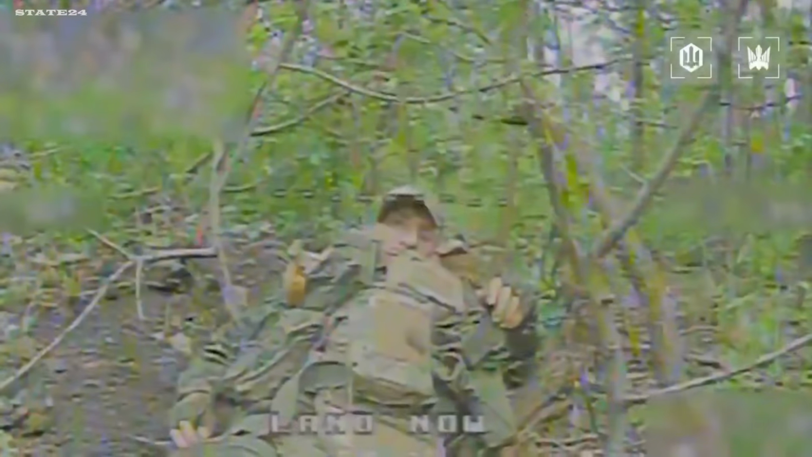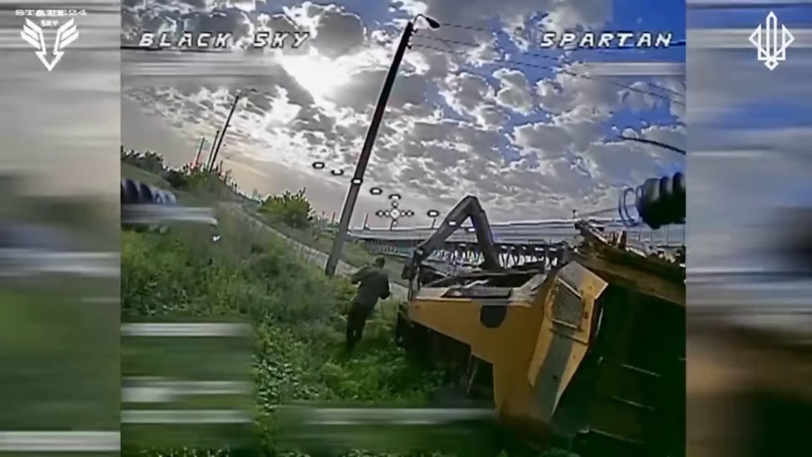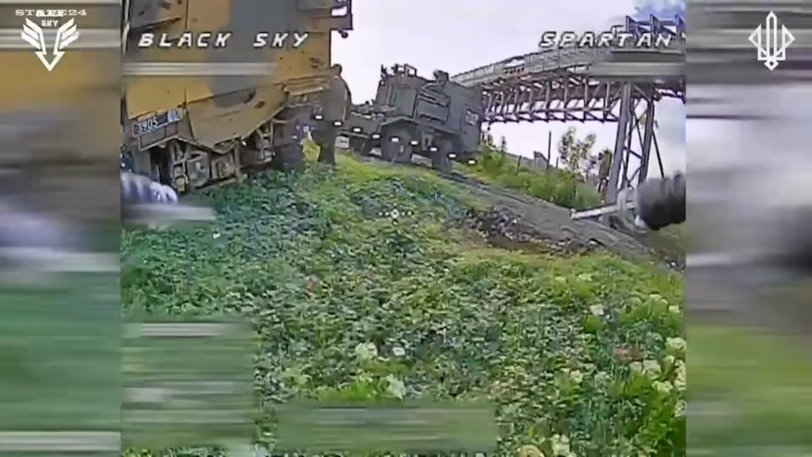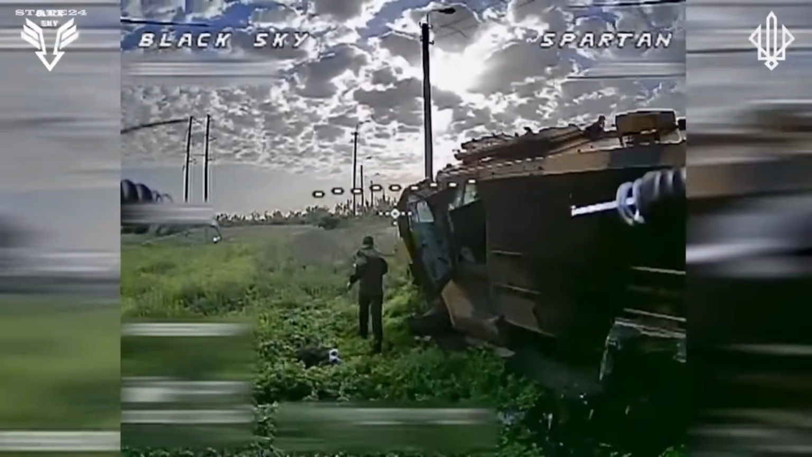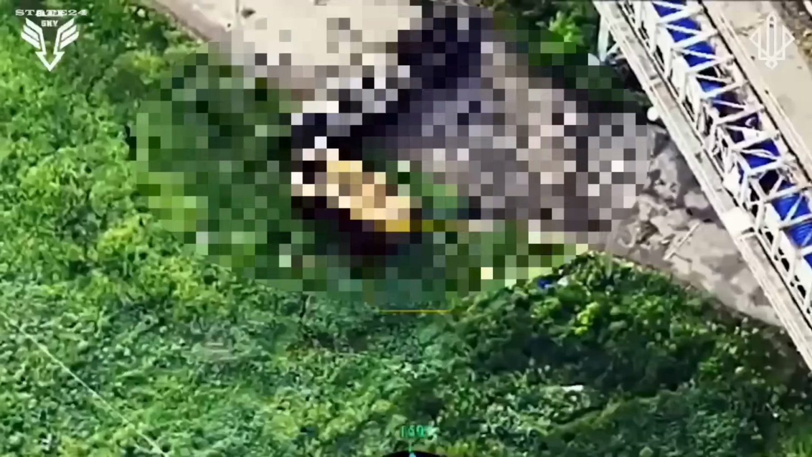This time, a Russian soldier sleeping under a tree becomes the target of an FPV drone. One FPV drone, 1 Russian soldier. After encountering the drone, the soldier found himself in such a bad position that his only option was to run. He didn't even have a weapon to defend himself against it. The drone operator quickly pursued him and eventually struck the soldier.